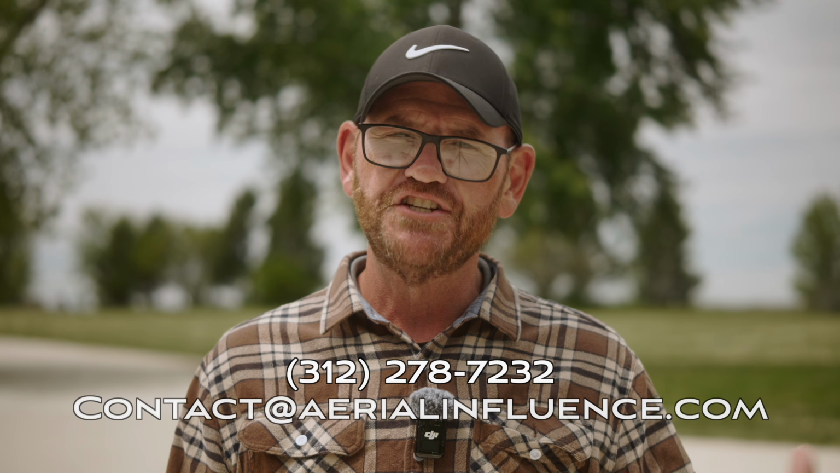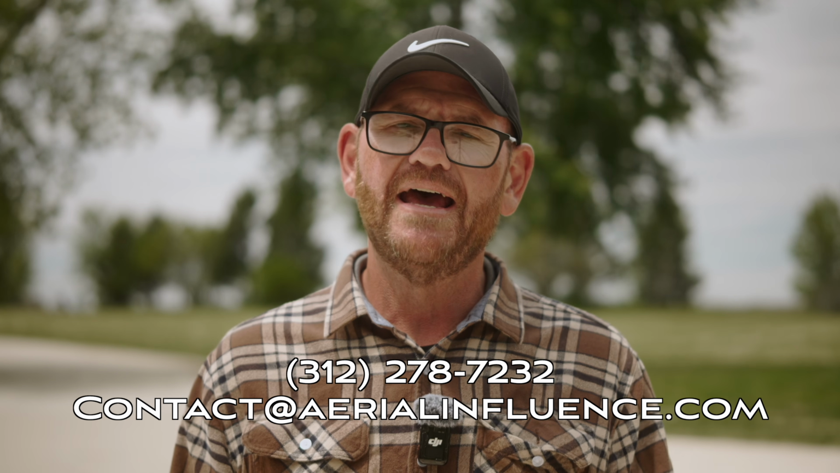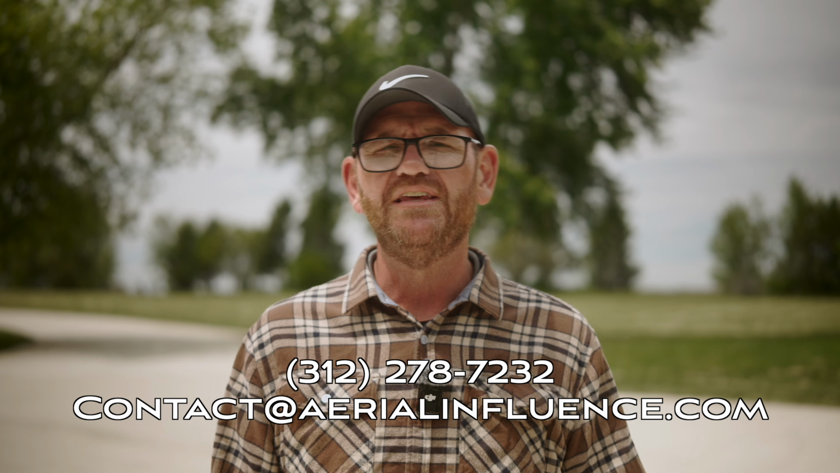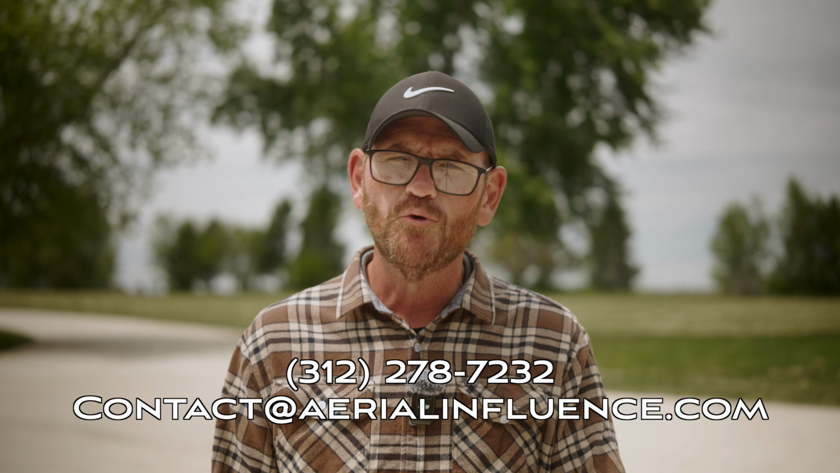Max wind speed both of these drones can take is 27 miles an hour. Now, I guarantee they can do more than that, but again, DJI recommends 27 miles an hour and under, so you should try to stick to that if at all possible. The M4TD will go 42 miles an hour. The M30T will go 51 miles an hour. Both of those are in sport mode.